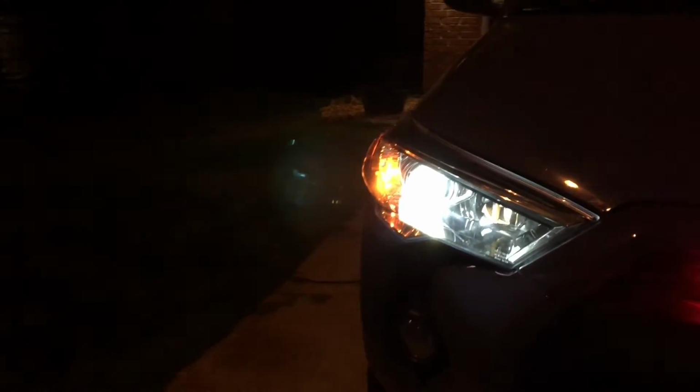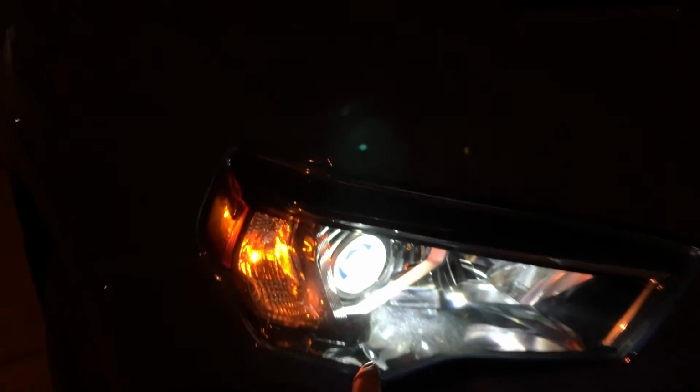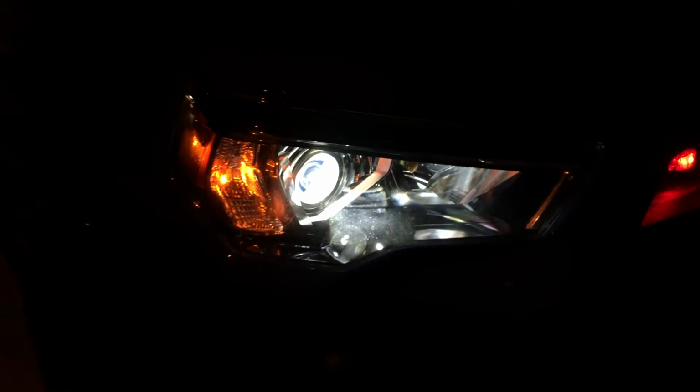You don't have to drill for your 4Runner. You don't have to place stuff anywhere or zip tie anything. It's just basically plug and play. And if you even want these for your high beams as well, you might as well, because you can get these in 9005, H4, 9006, whatever size you need, they have. So definitely recommend them. I still do like the F16 lights that they gave me. I won't upgrade those just because to me they work perfectly fine. But these are really bright for your low beam lights.